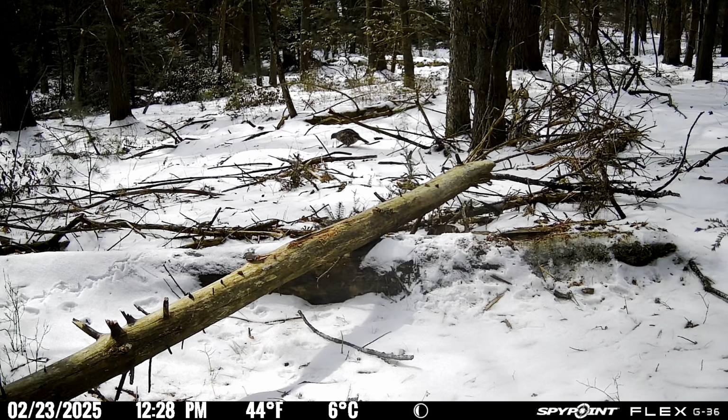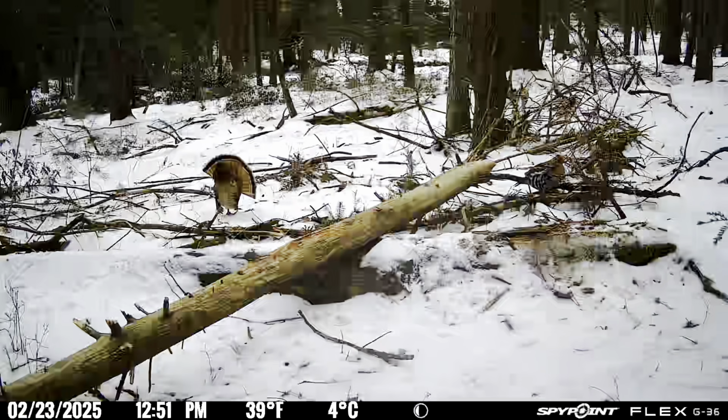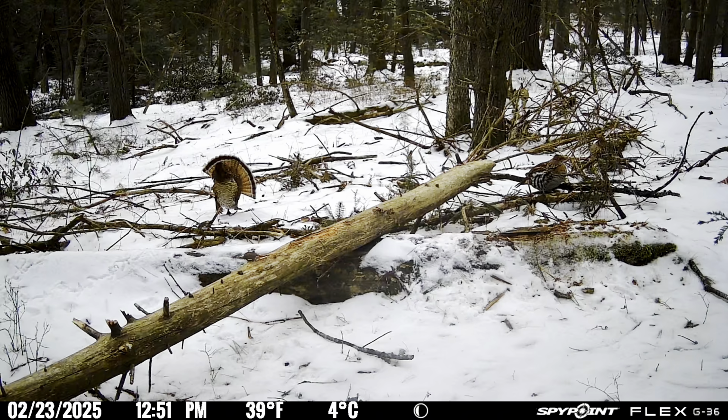Now in this clip, there's actually two grouse that are in your screen, and I'll give you some time here to see if you can't spot them both. Were you able to spot the second grouse yet? Now in this clip, there's actually 3 grouse in total. You can see the male there on the left with his fan displayed. And there are 2 females sitting on the right-hand side there. The one's very hard to see. They blend in super well.